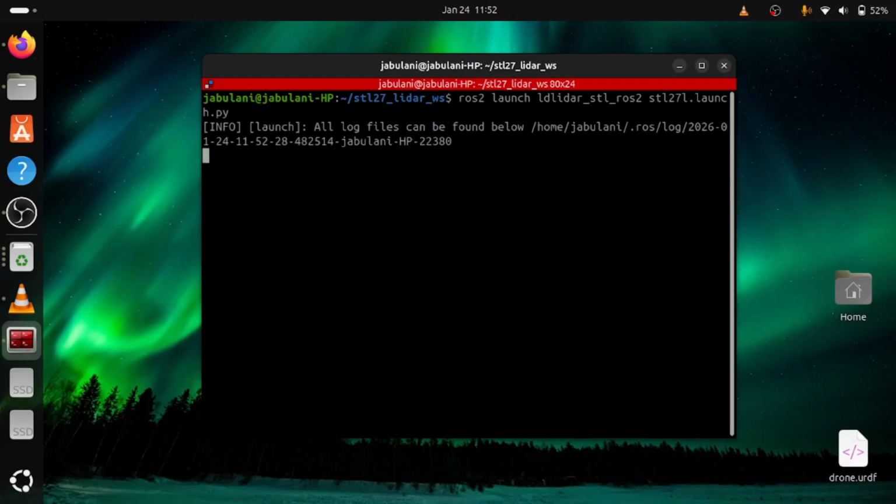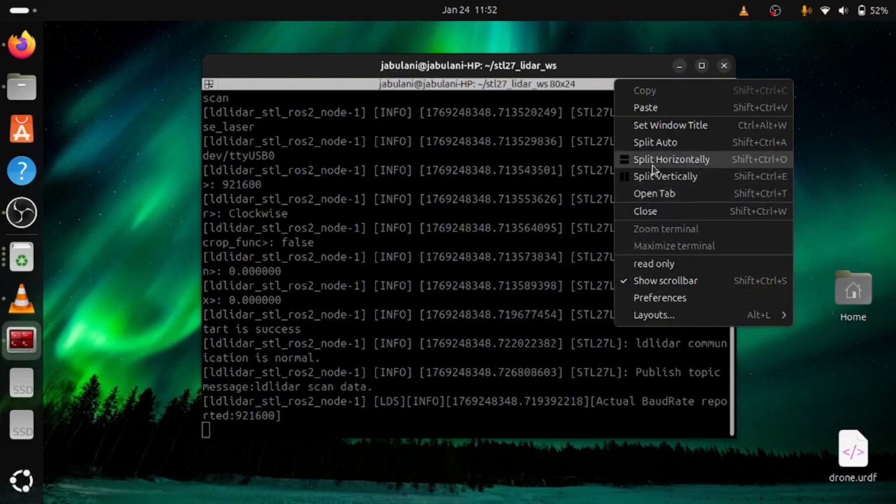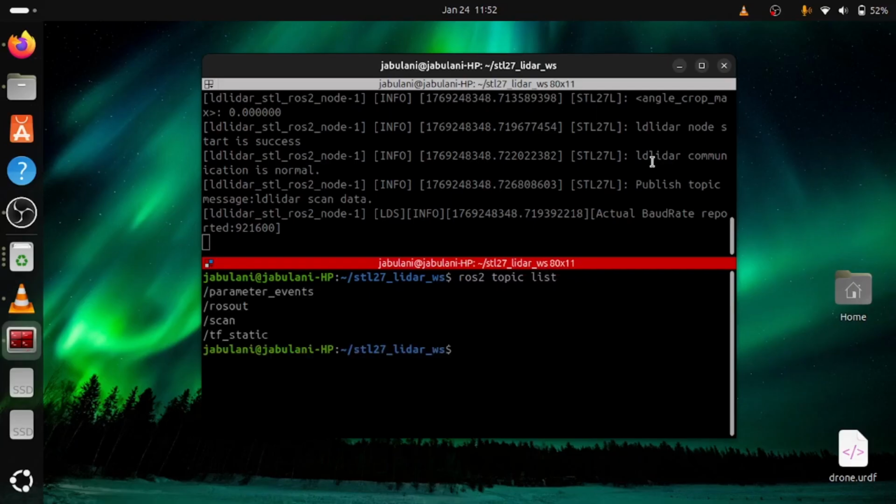Okay, so now let's launch it. Awesome. So now let's split our terminal horizontally, and let's do ros2 topic list to check if the scan topic is now available. Okay, now we have the scan topic which is now present.